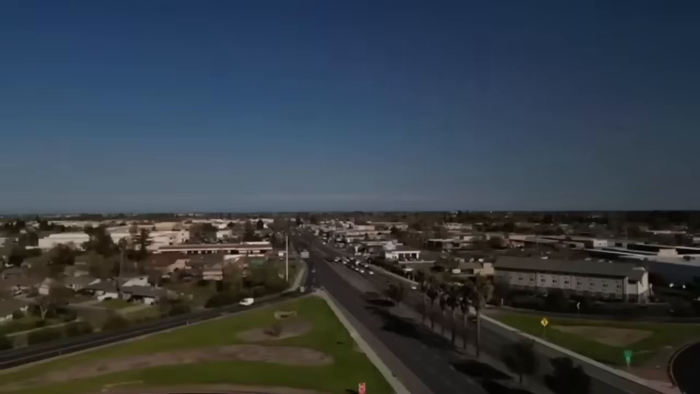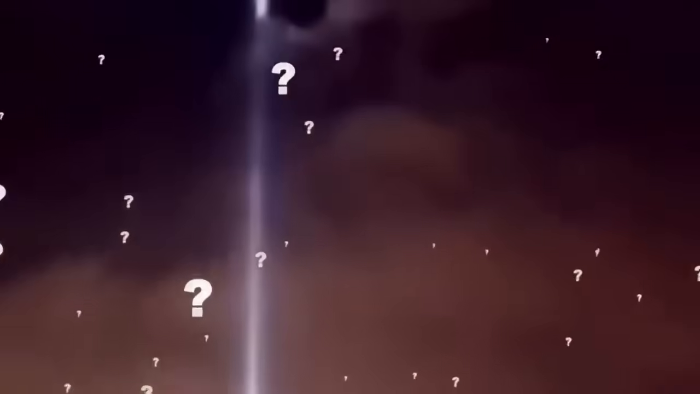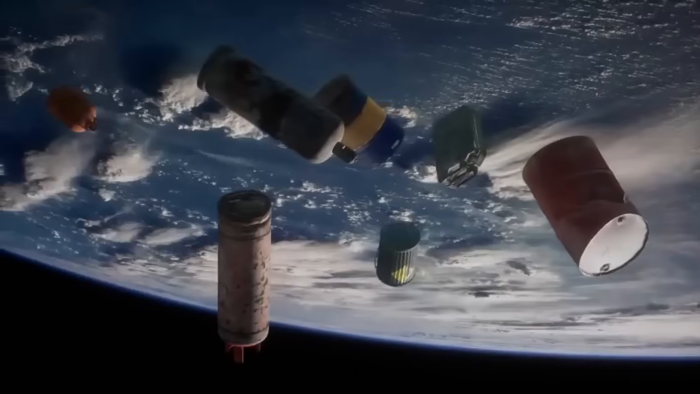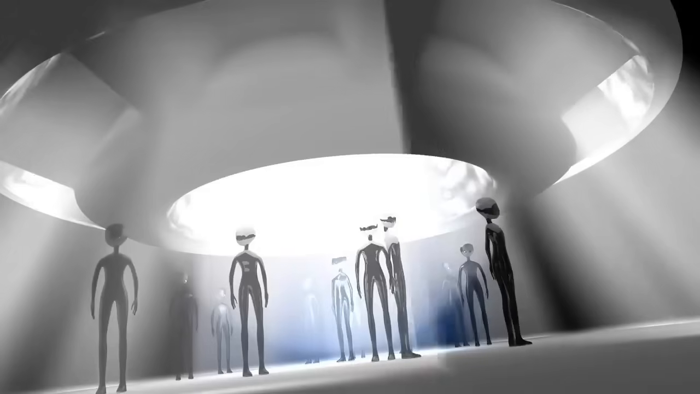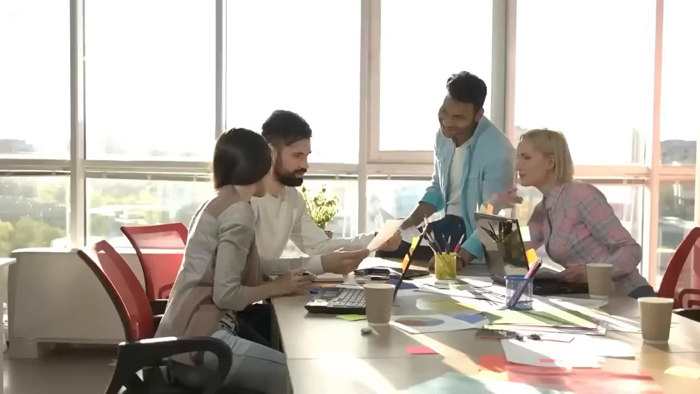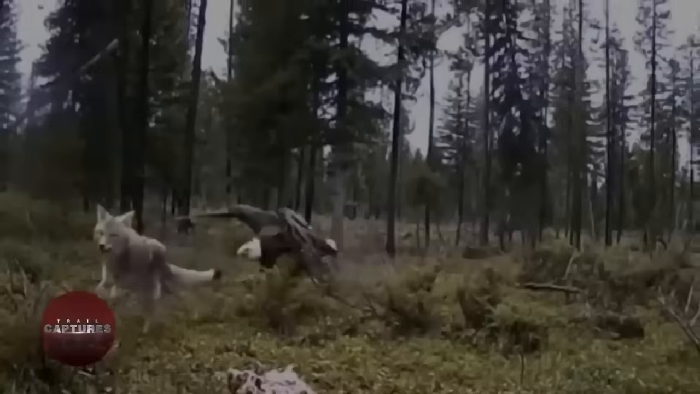Unidentified flying figure. In sunny California, an astonishing sight baffled a man as he captured an unknown silhouette in the sky. Resembling a man descending from the heavens, it left him in awe, questioning the nature of what he saw. With no drones or flying objects allowed in the airspace, the mystery deepened. Was it a divine apparition, a government secret, or an extraterrestrial encounter? The enigmatic figure kept everyone guessing.